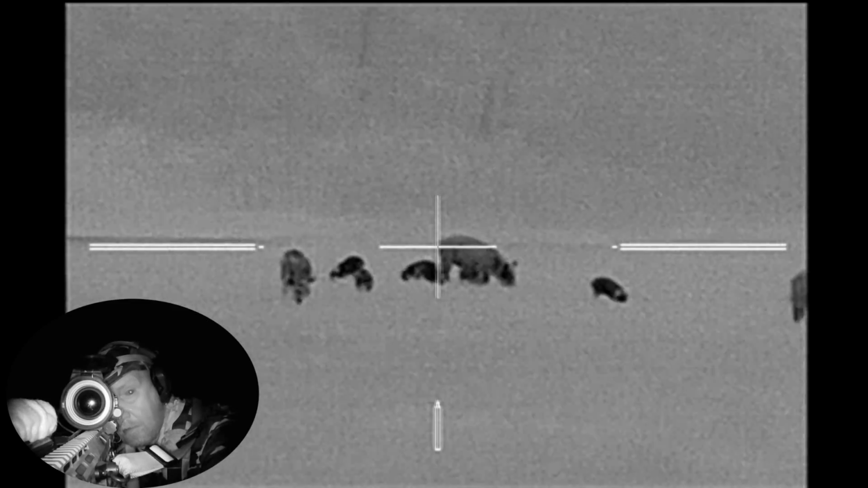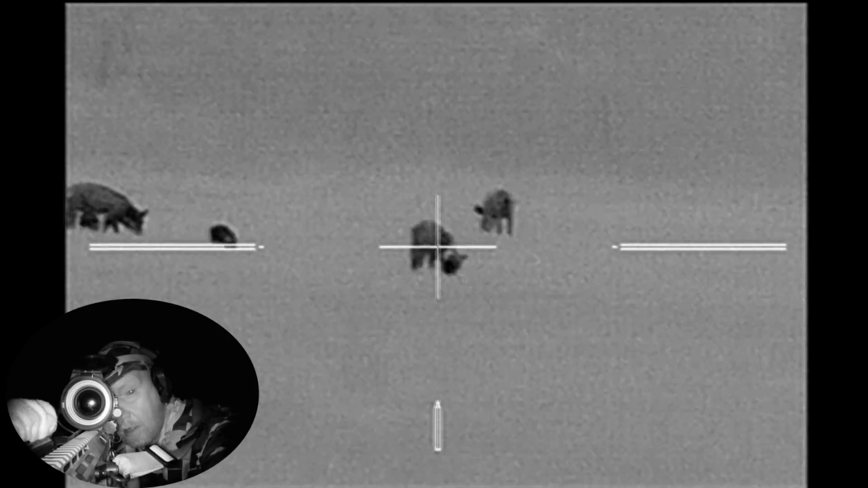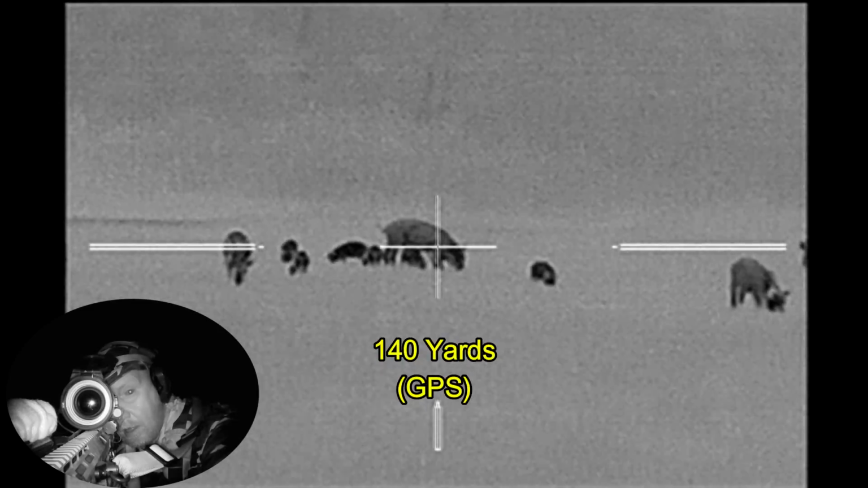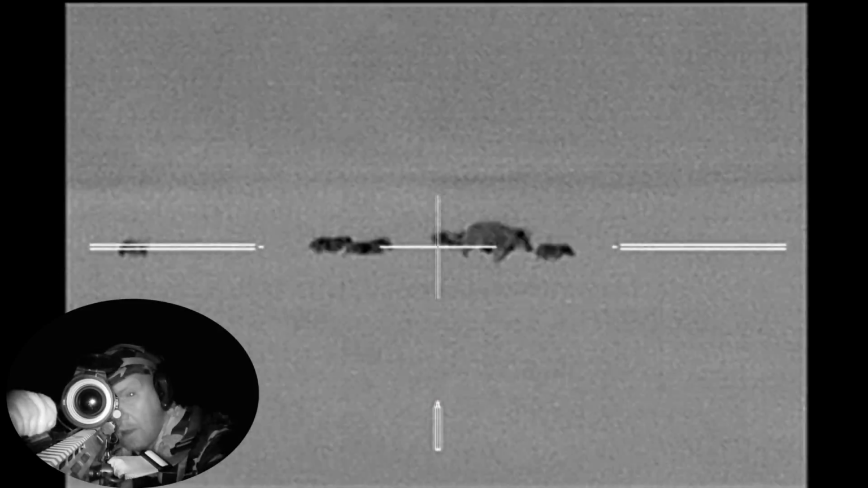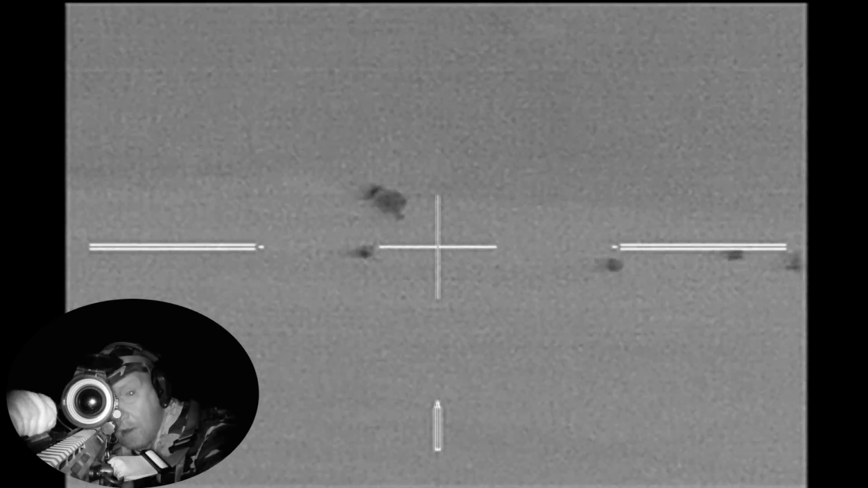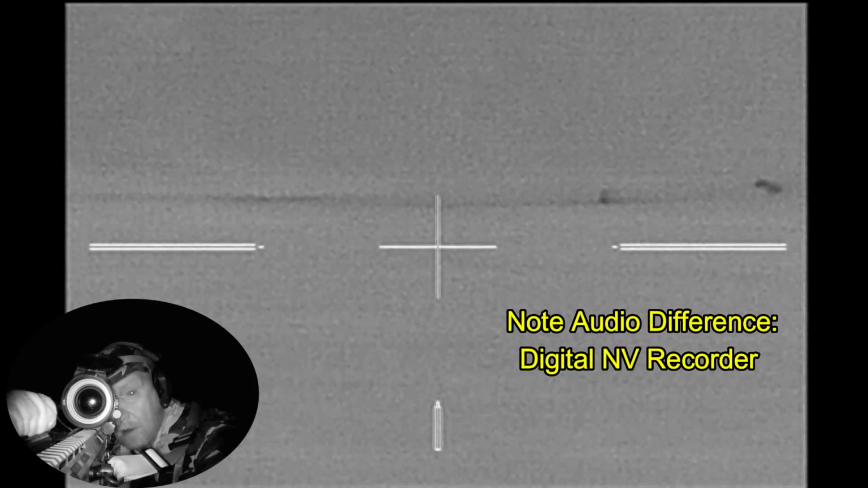And that appears to be the largest sow in the group. So I'm going to want to target her first. Then I'll try picking up whatever runners. Alright, here we go. She goes down. And I connect with the runner, but it heads off over to the fence line where I can't shoot. And I have to let it go.